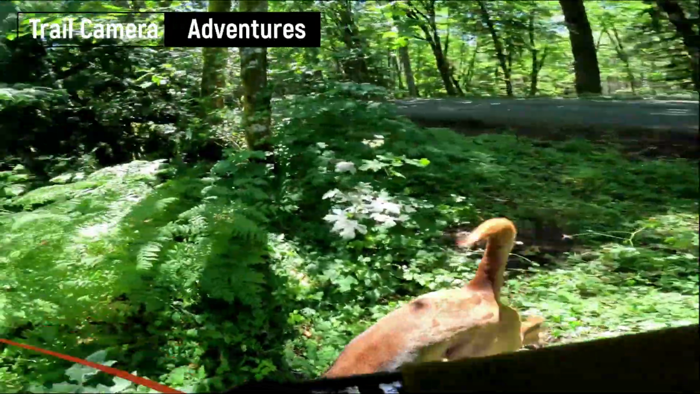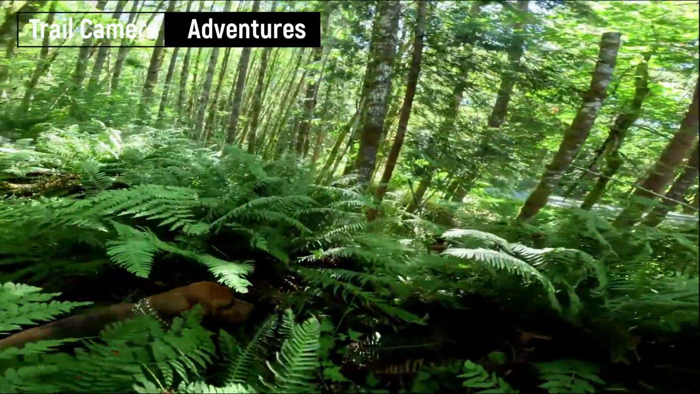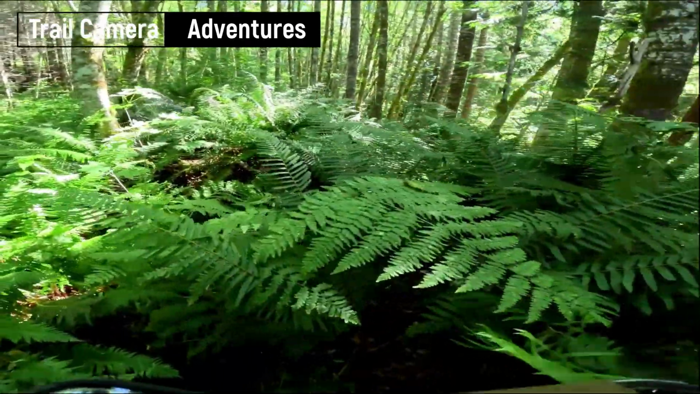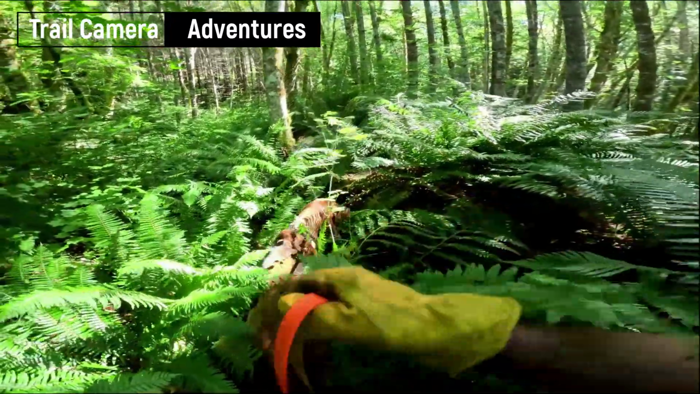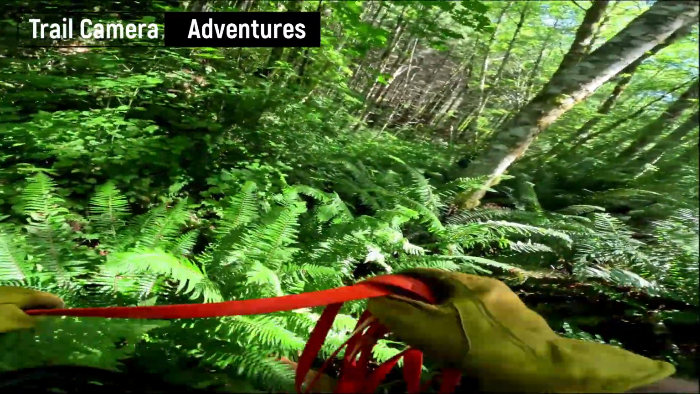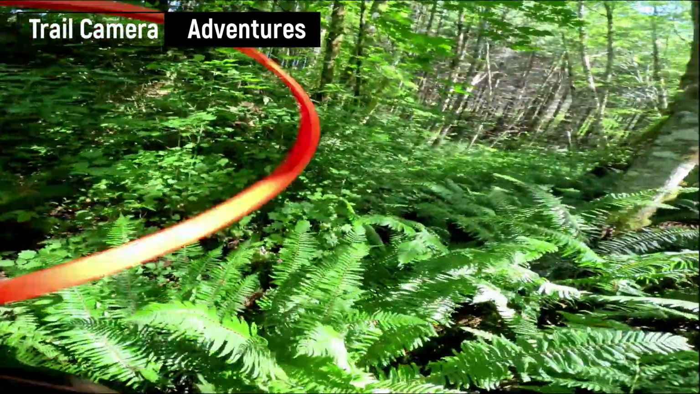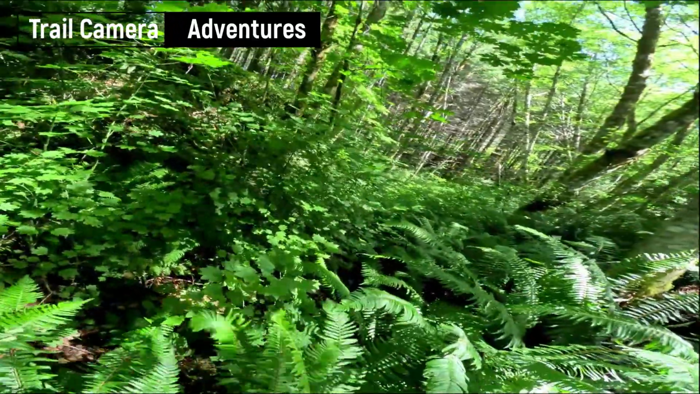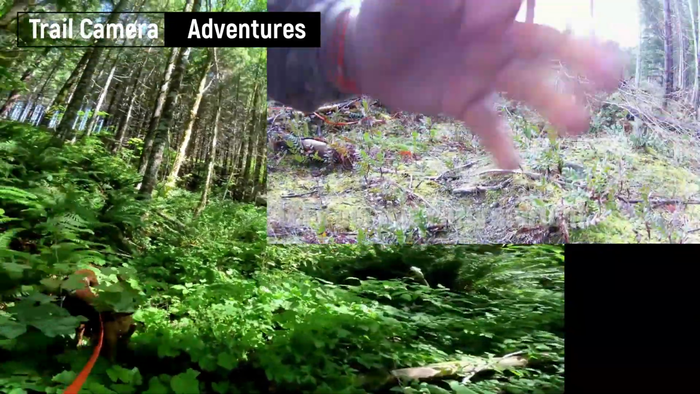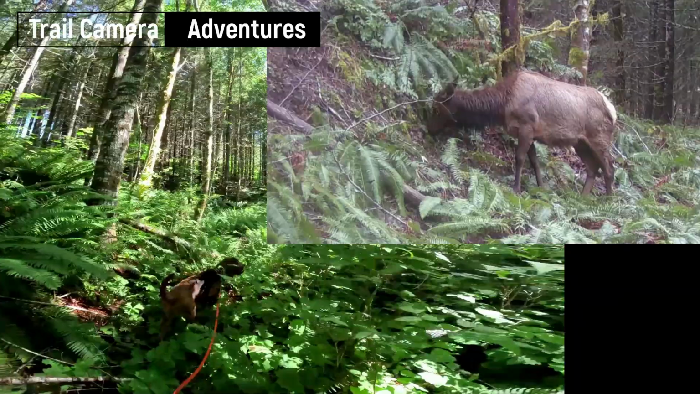Yeah, it looks like a deer got hit there. Boy, this has gotten thick in here. Come on. Now it's starting to open up a little bit. There we go.